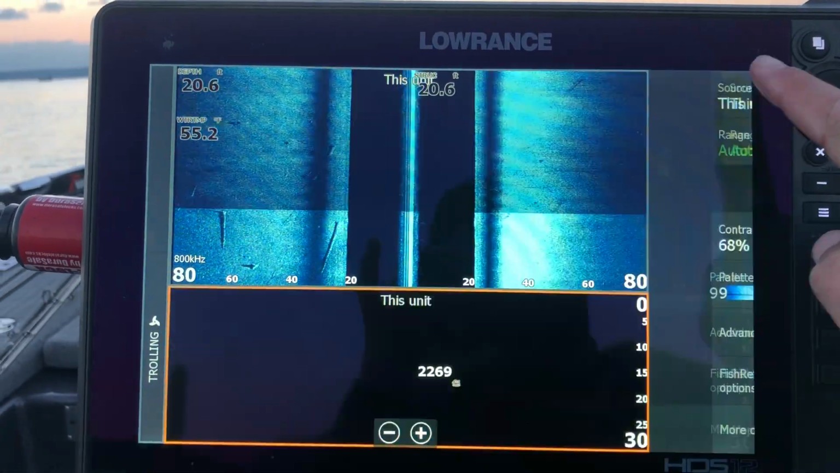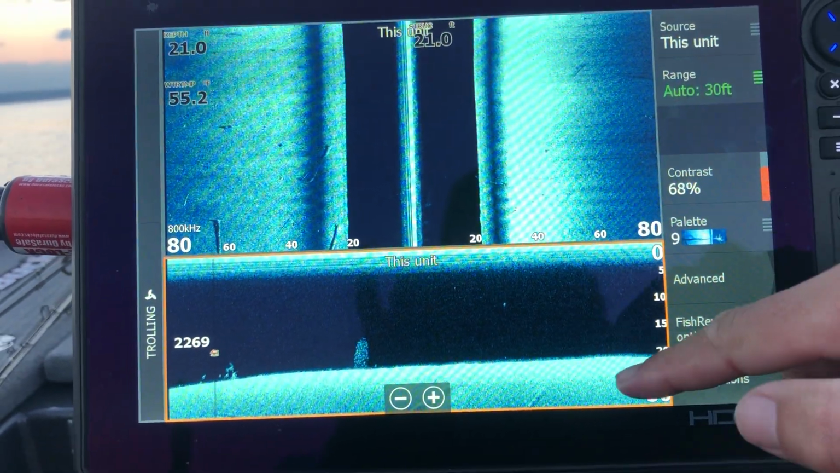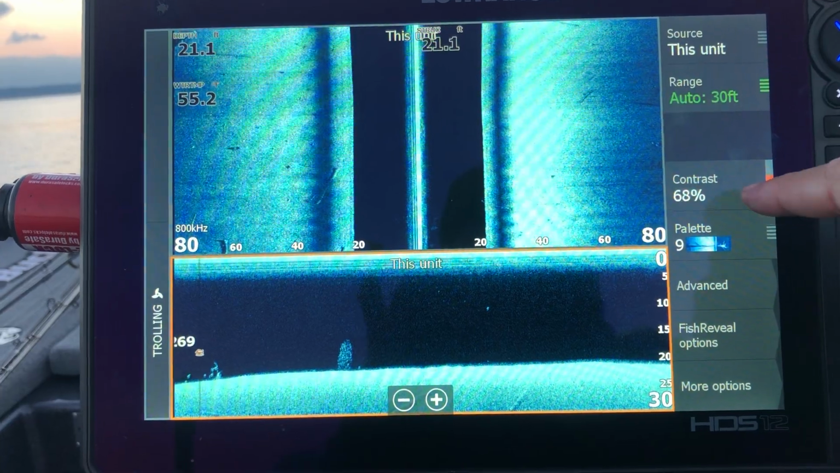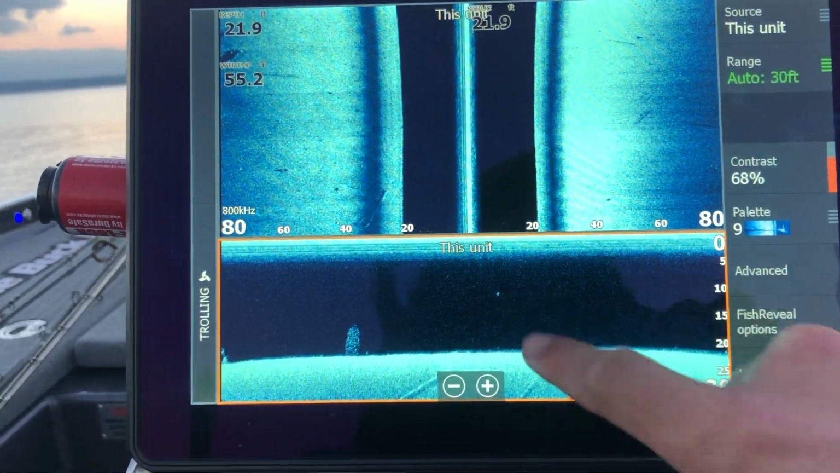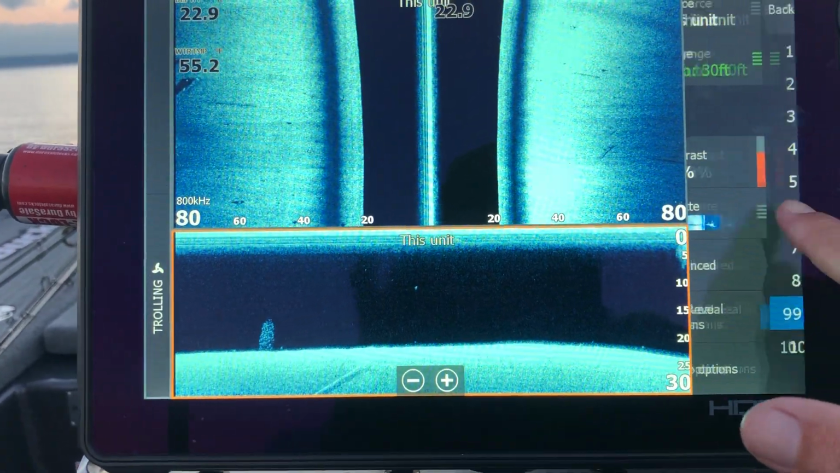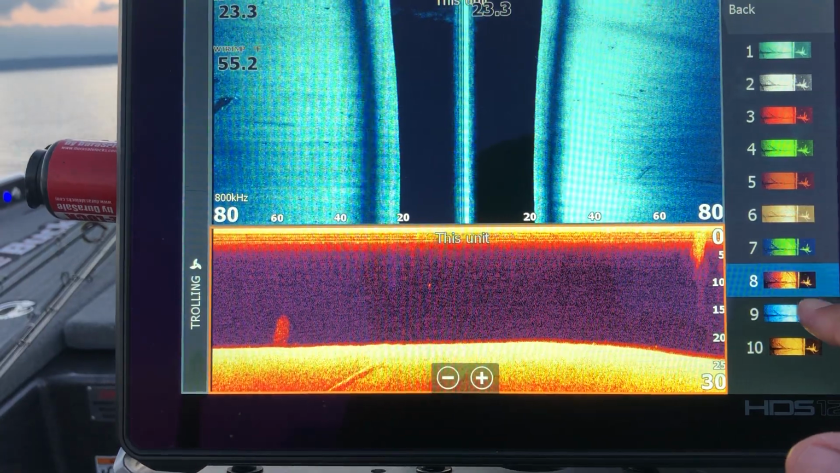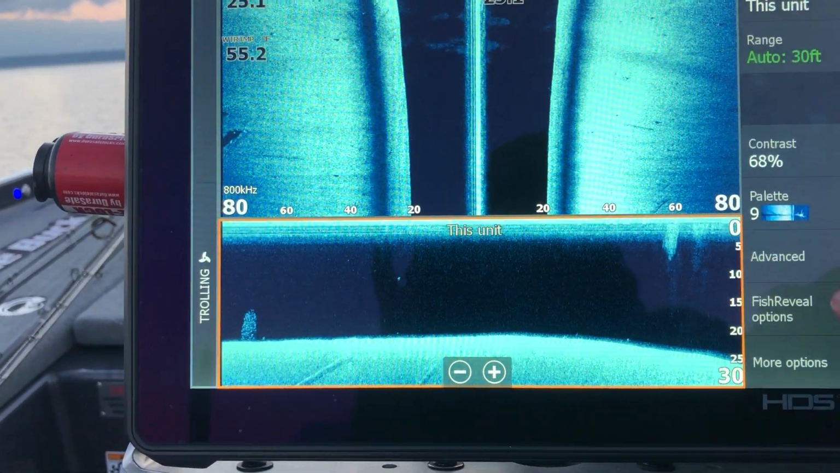I know you guys like seeing the settings. You can see we got it on, this is the down. I have that on auto. Contrast is right now at 68, so I bumped it up a little bit. Makes it a little bit brighter, makes those fish stand out a little bit better. Color palette 9. Sometimes I'll jump that back to 8 just to kind of change it up. It helps me look at it a little bit better.